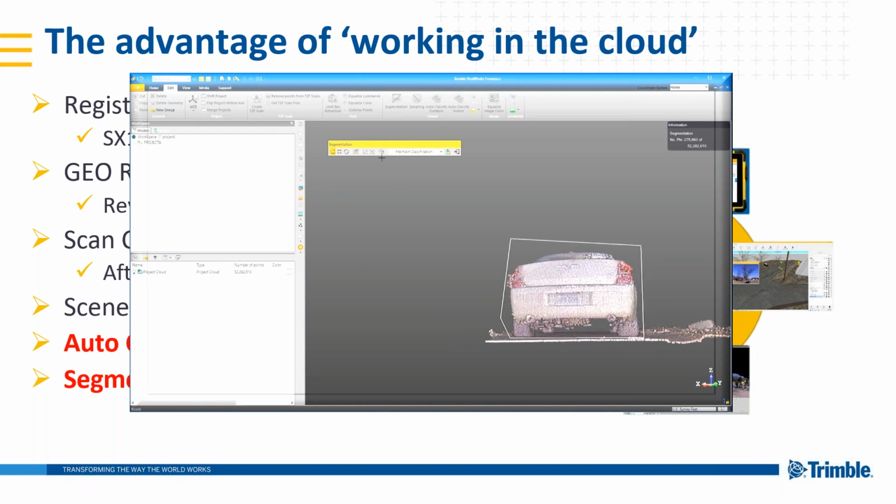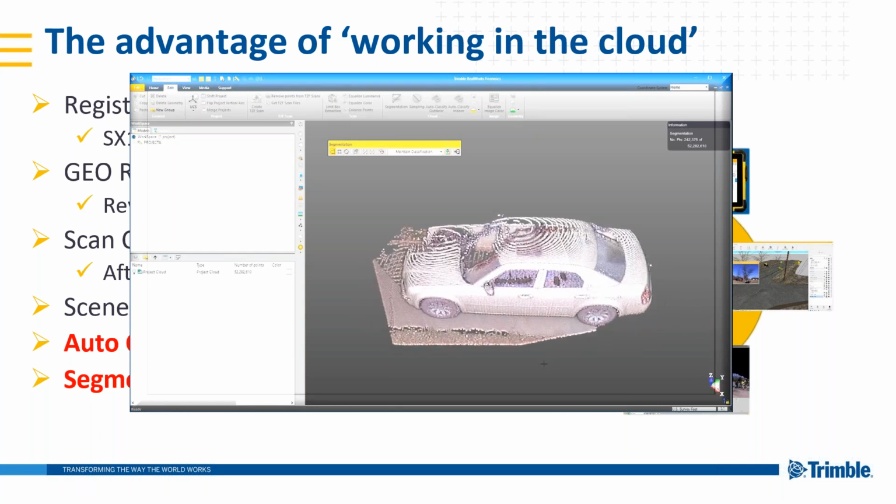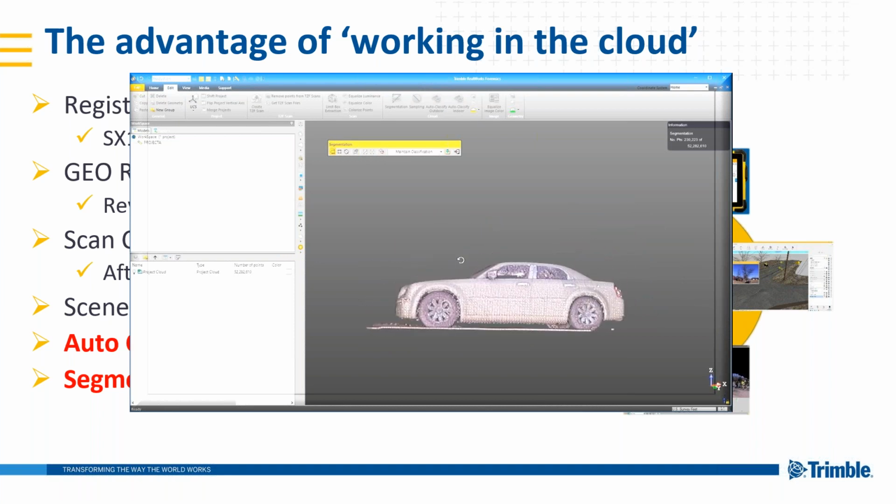So highlight around, double click, click the green box to select in. And I'm just going to trim around this just a little bit better. And I can just keep going and trimming away until I have the points that I want. I'll just click along the bottom. And this should get me my car.